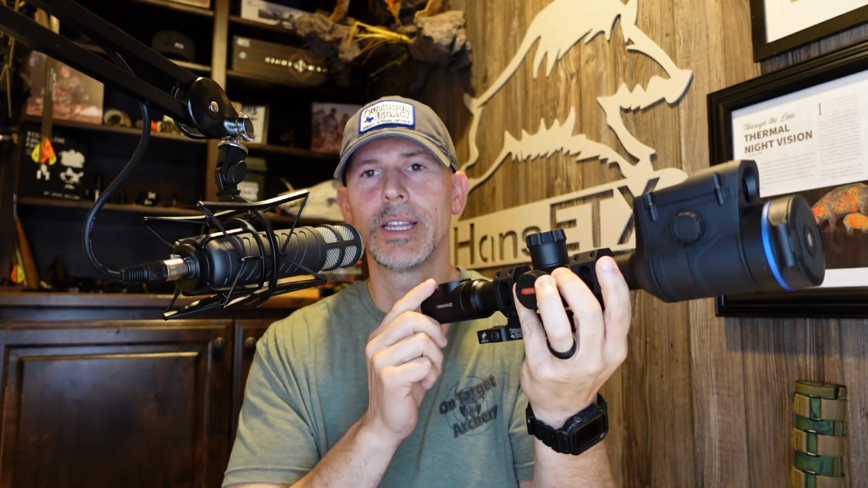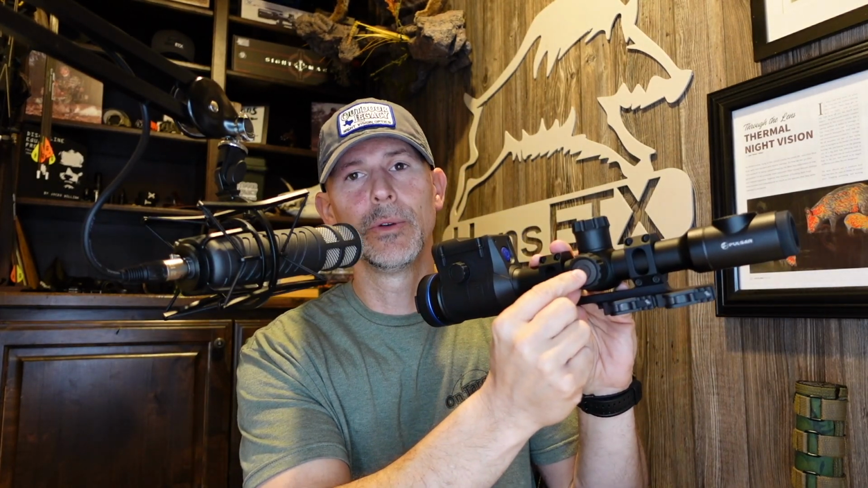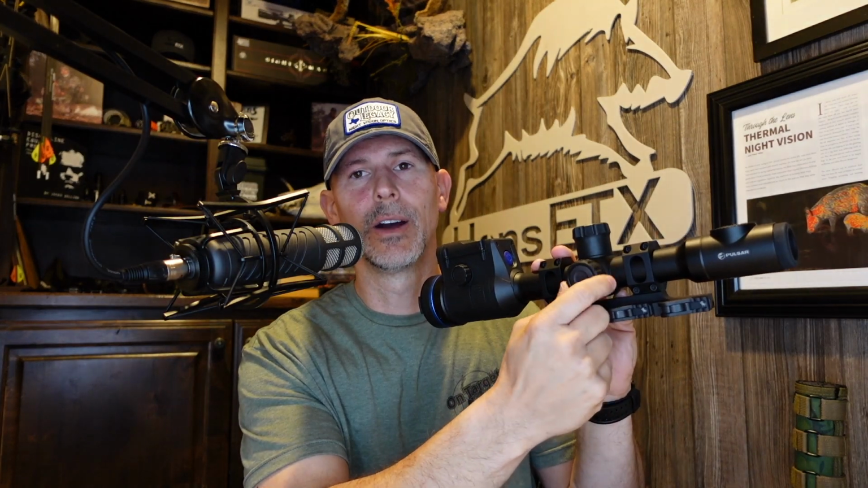Up at the top turret, that's where your removable battery goes. You've got your USB plug here on the side, so you can plug it into your computer, plug it into the wall to charge it, or to download videos off of it. It does have Wi-Fi, where you can use the Stream Vision 2 app to get videos off of the scope onto your phone, or use it in viewfinder mode. And you've got the menu button here on the side with the turret that turns to go and dial through the menu. 50 millimeter objective lens, plastic lens cap, eyepiece diopter focus.